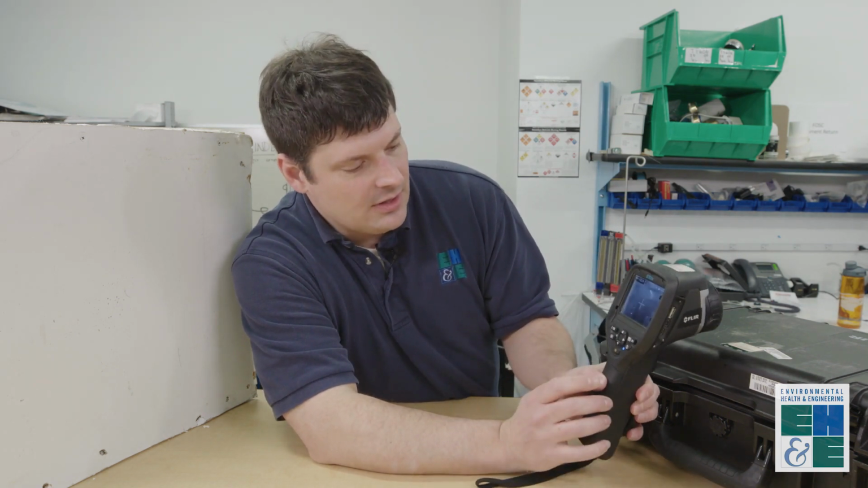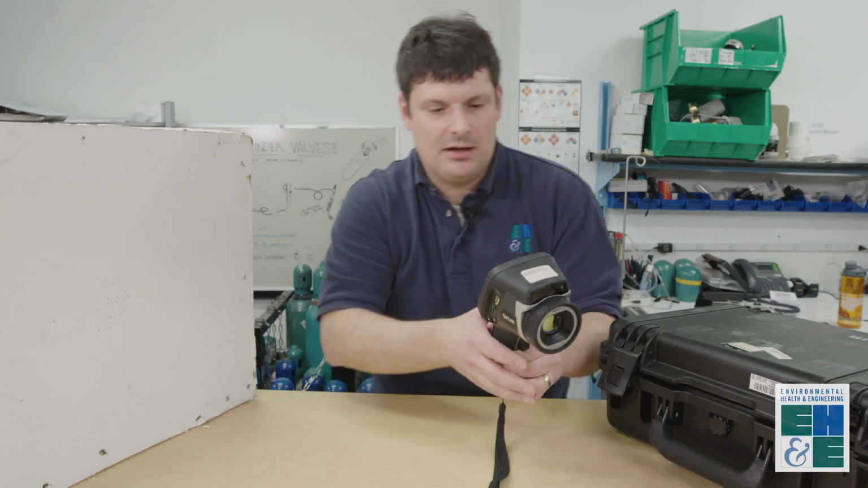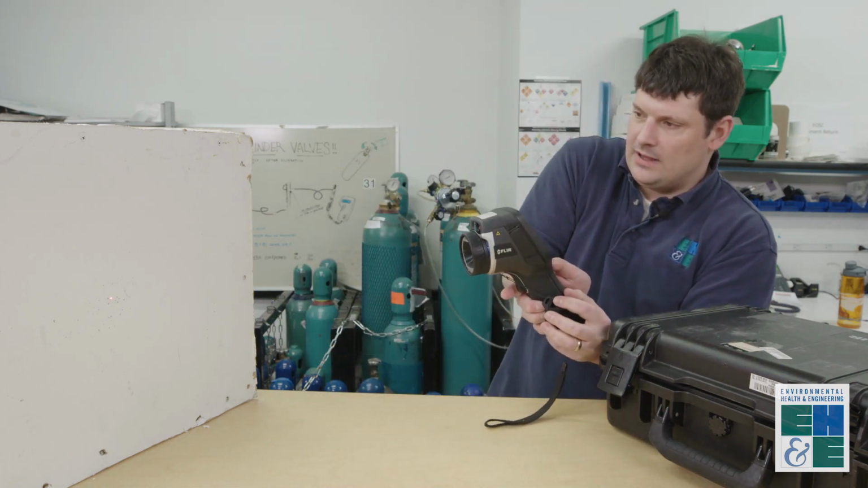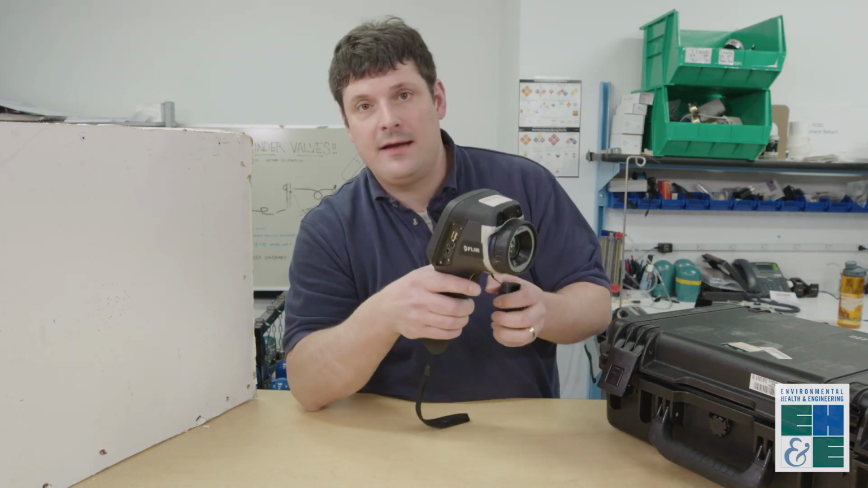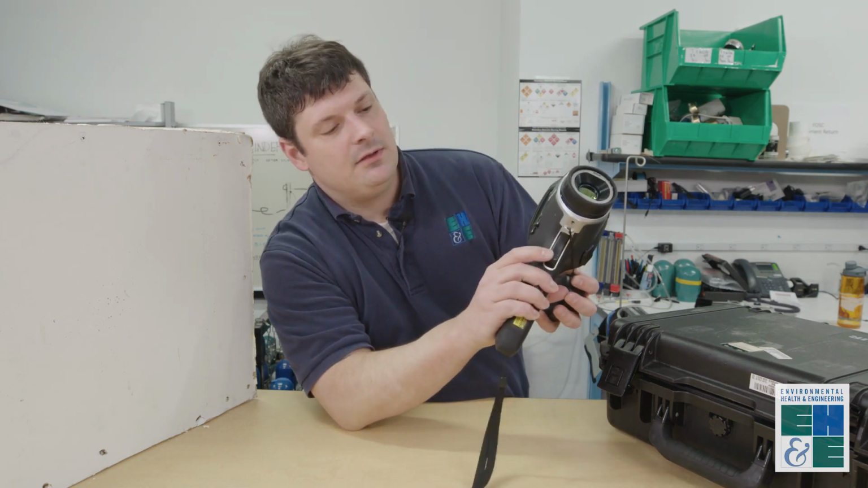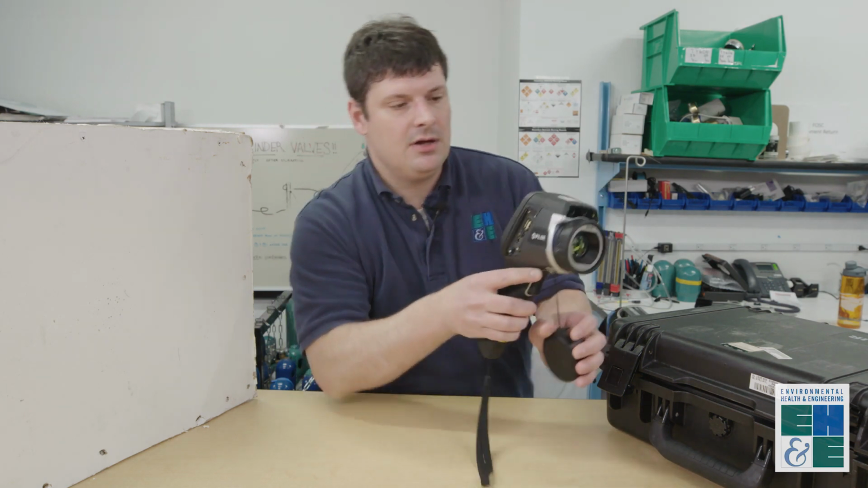You can use the several functions. You hit this yellow button here and it will actually point a laser device at the wall, for example, like that. And then you can also record a photograph using the camera by clicking this trigger on the handle, and that will save a photograph to the memory card that's inside the camera.